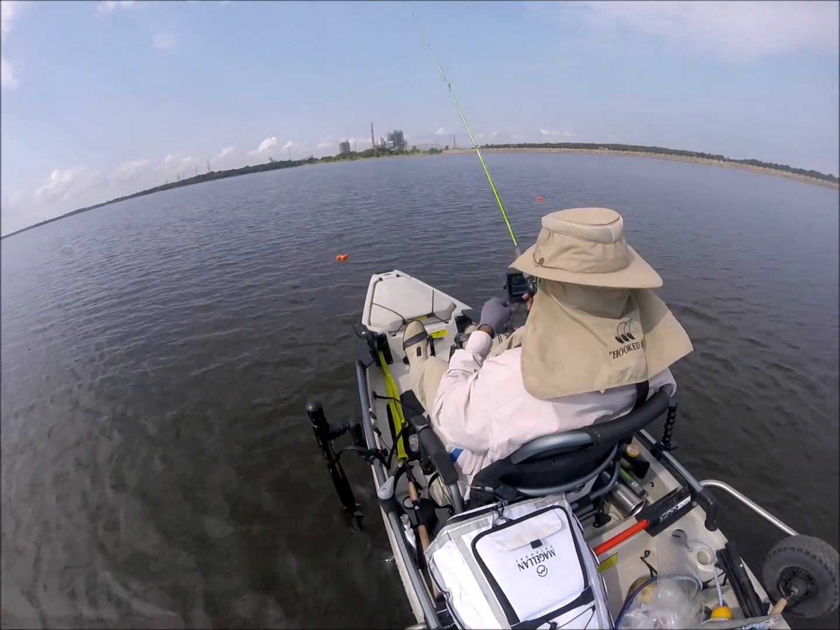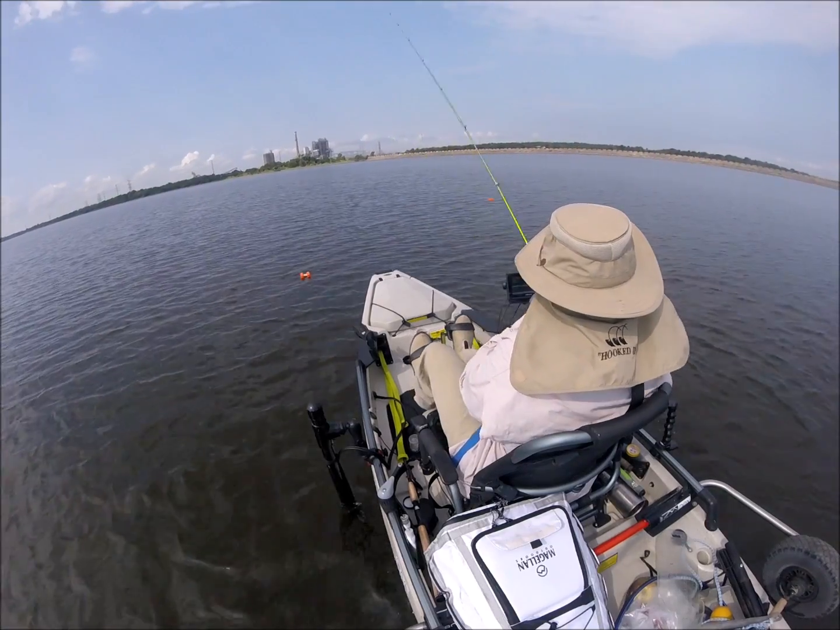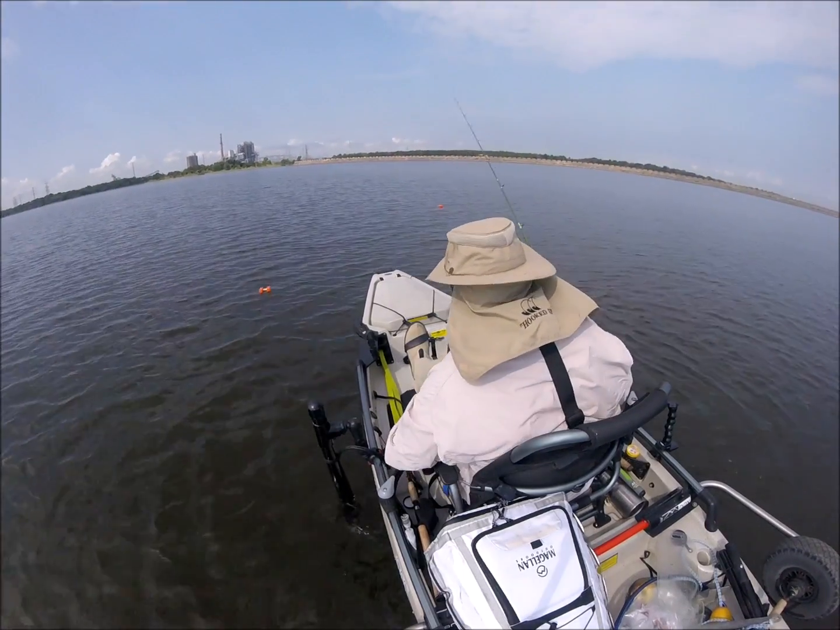They seem to be on that second buoy better, so I'm going to go over in that area, stick to that area a little bit.